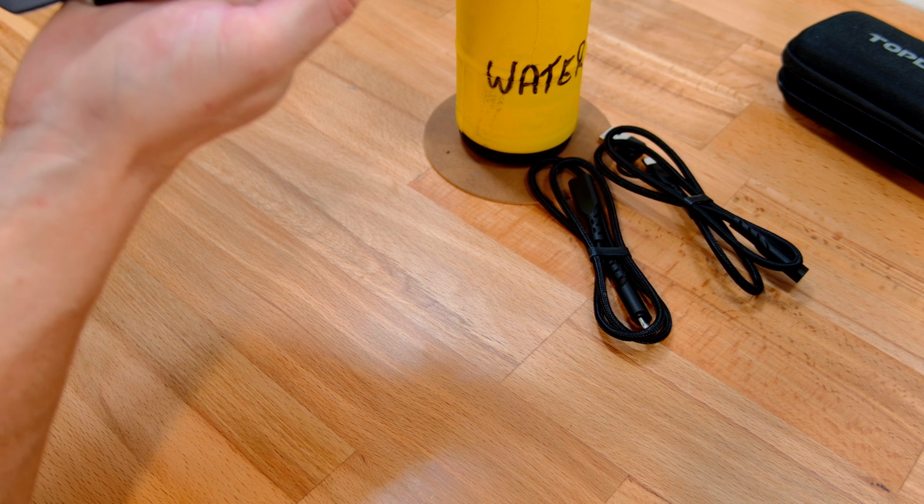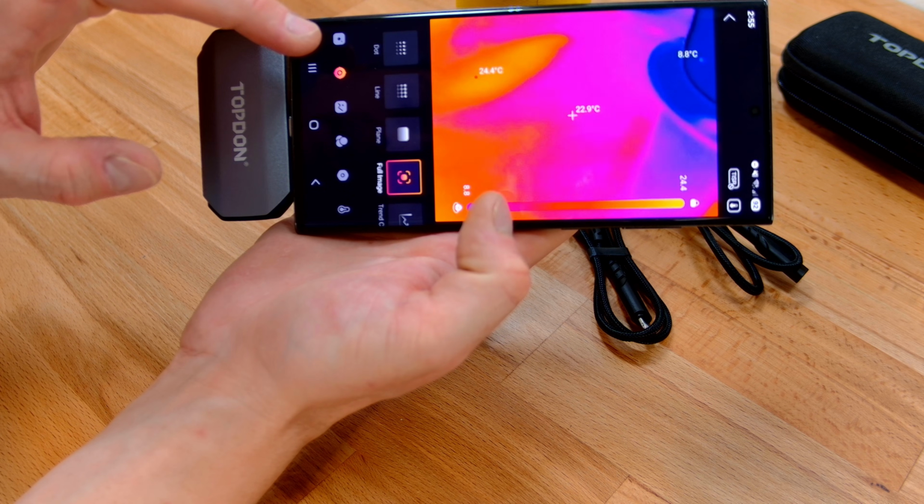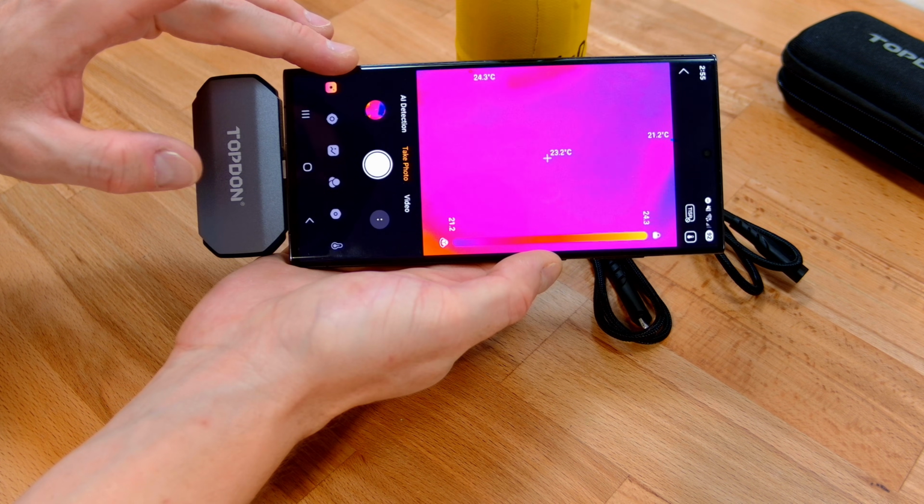Well, that's warm. Oh yeah, that's my computer screen. So you might hear it occasionally, just as I spoke.